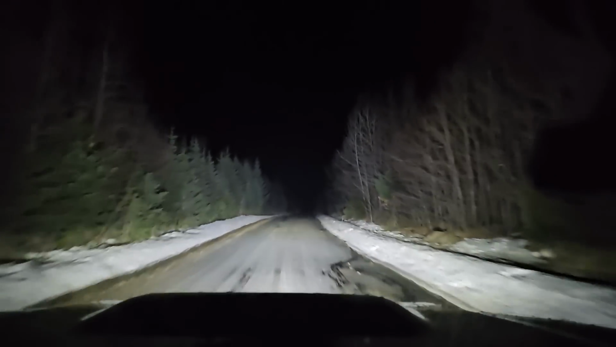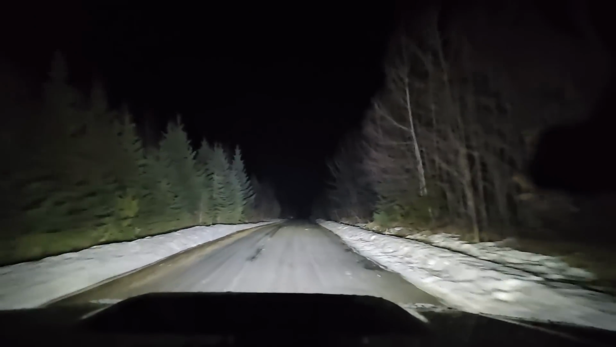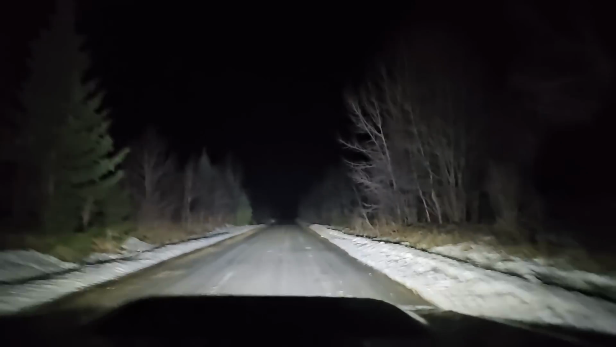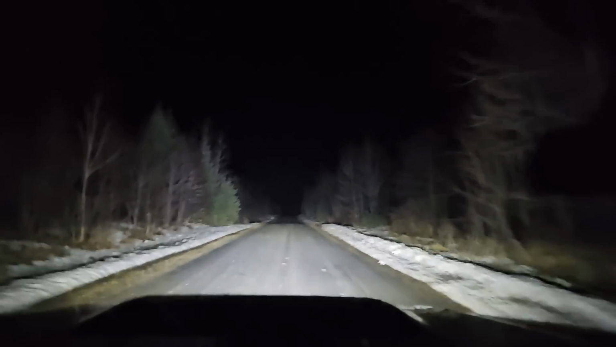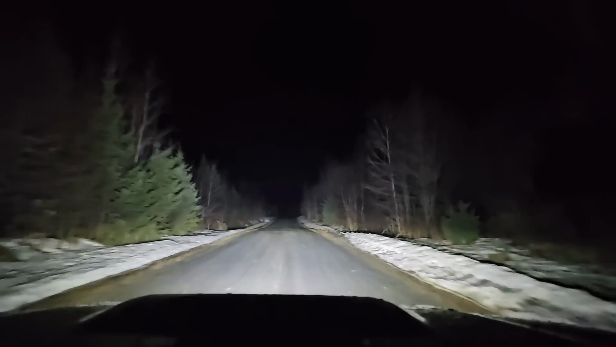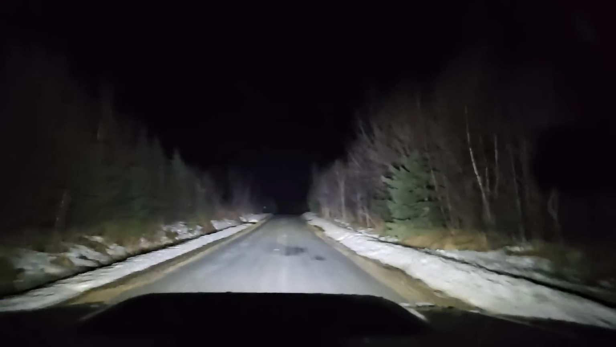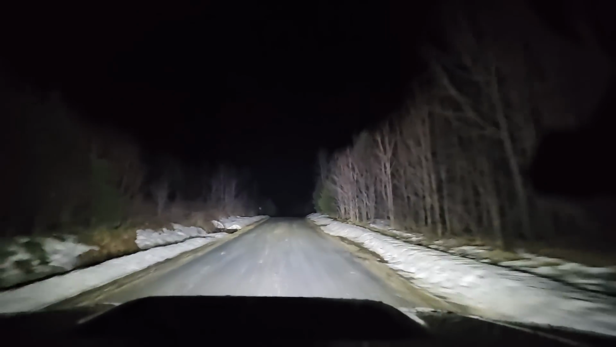Out here on these roads, the potholes are a lot better than if you were in the city, because pavement potholes always have sharp edges. Dirt road potholes are always smooth on the edges. It's gradual. You're not hitting anything super abrupt.